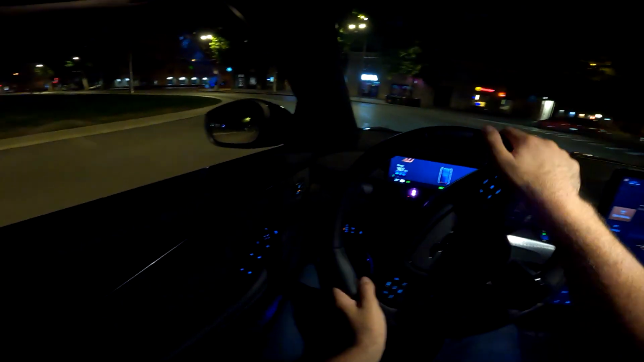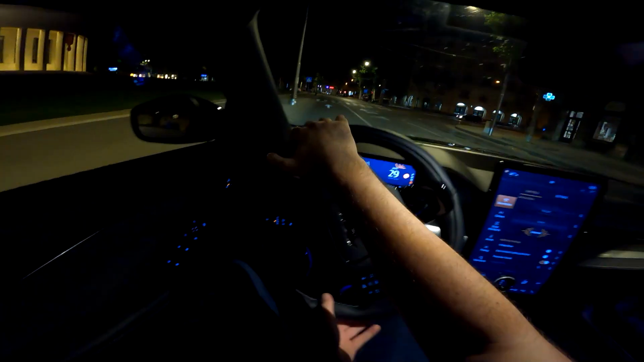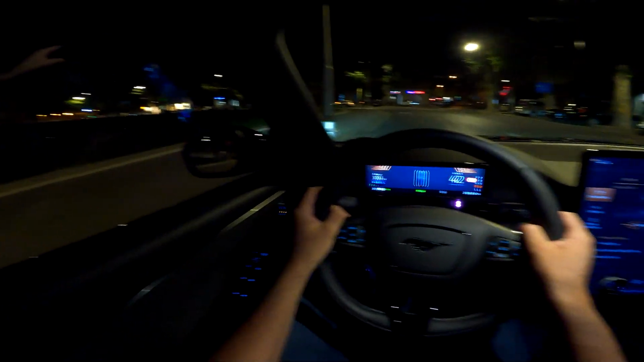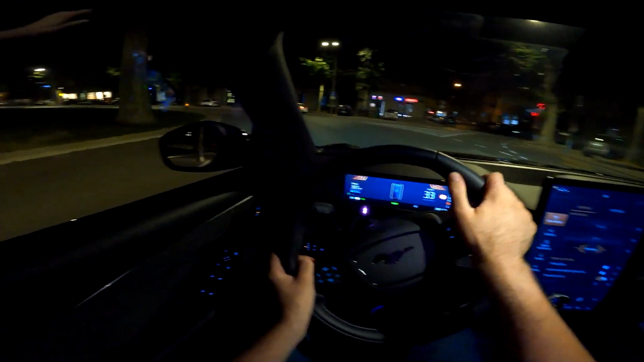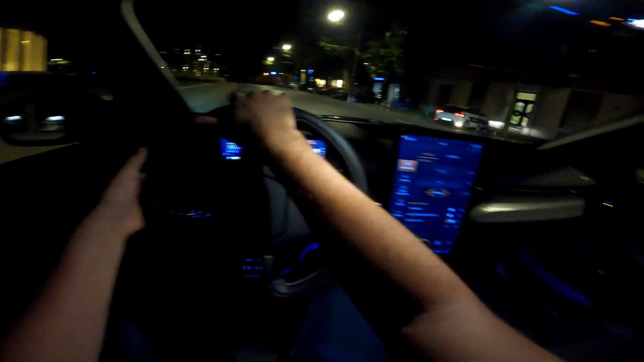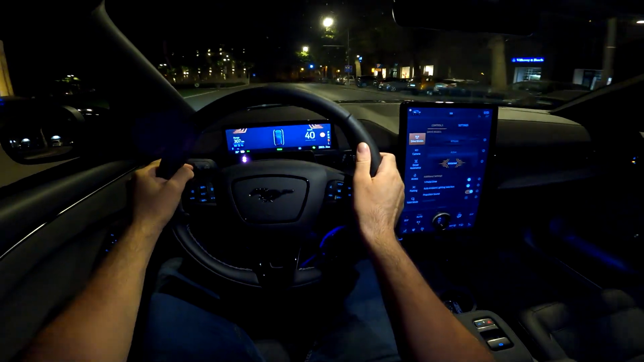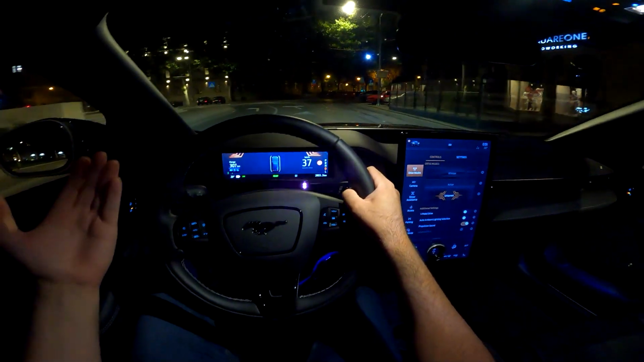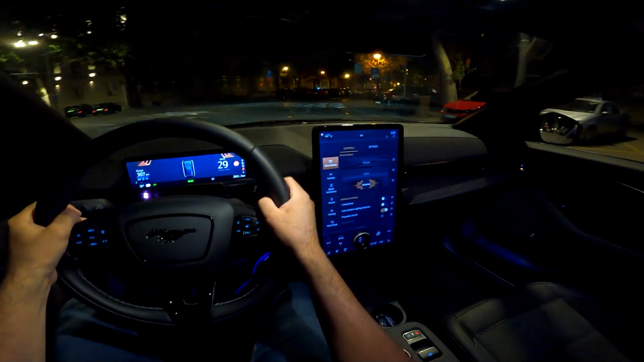Obviously now, being late Sunday night, there's not much traffic and people around us, but during the day while I was driving, a lot of people were looking at it, because it really has an impressive design and it's just been launched here in Croatia, so it's the first time people actually see it in person.